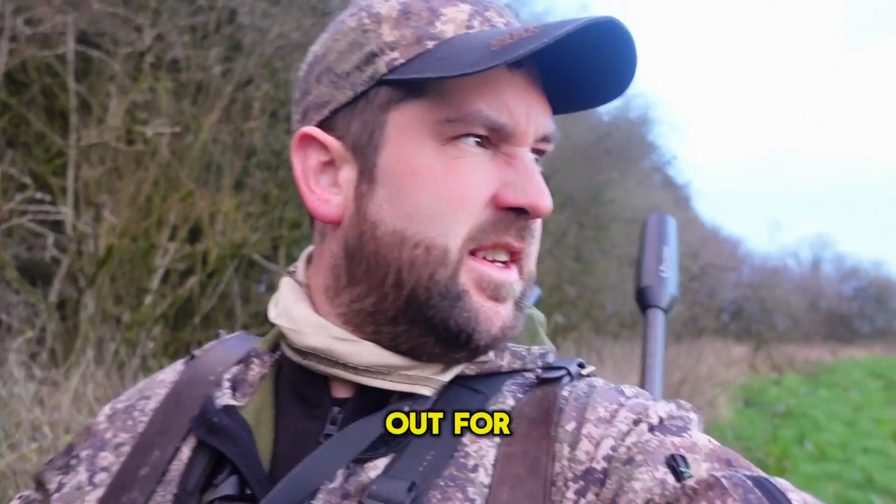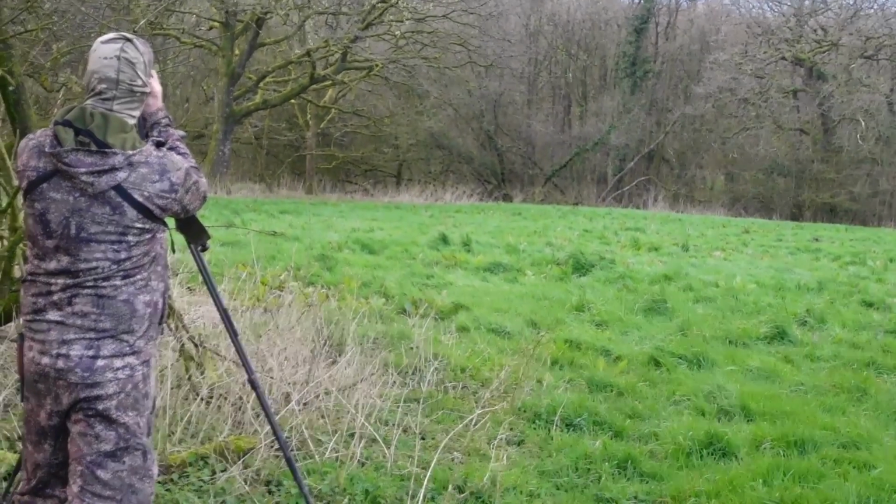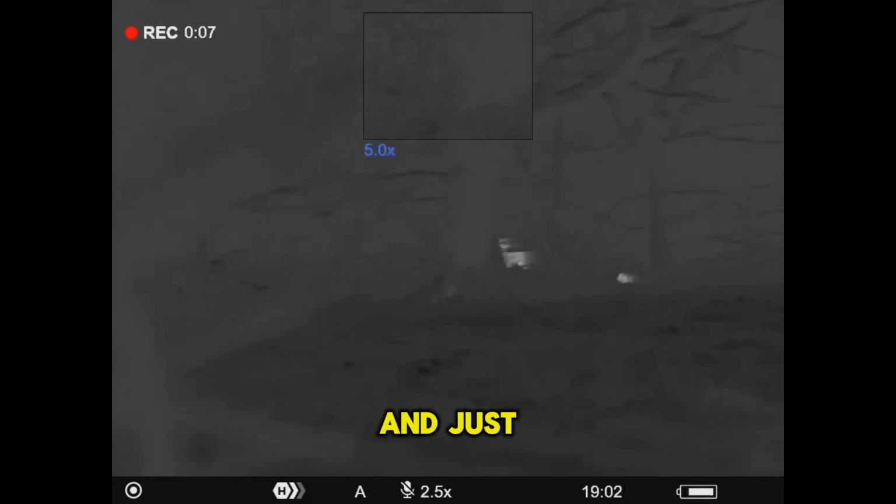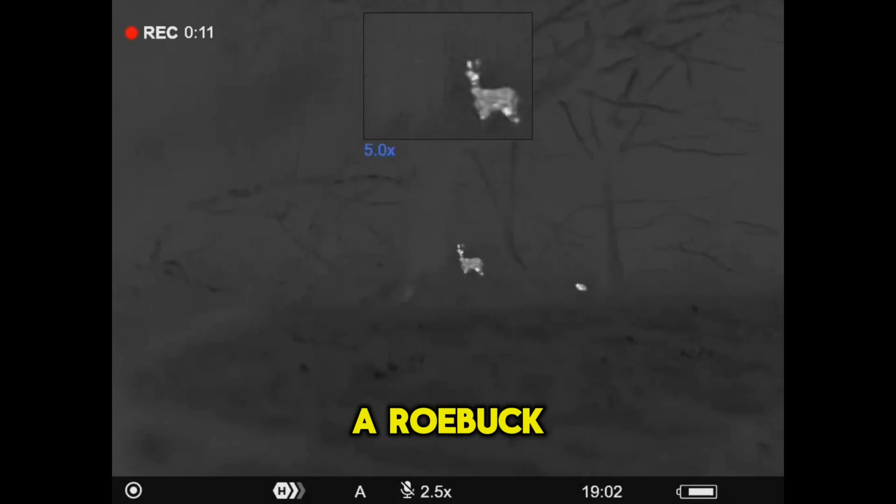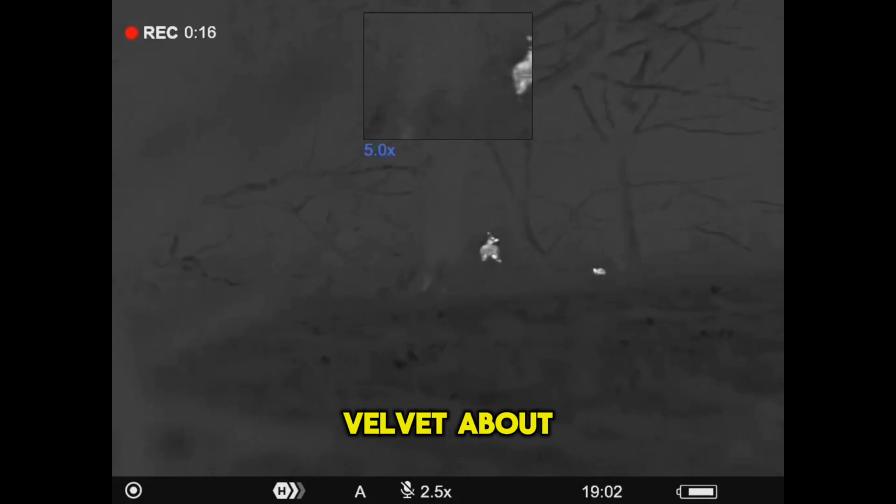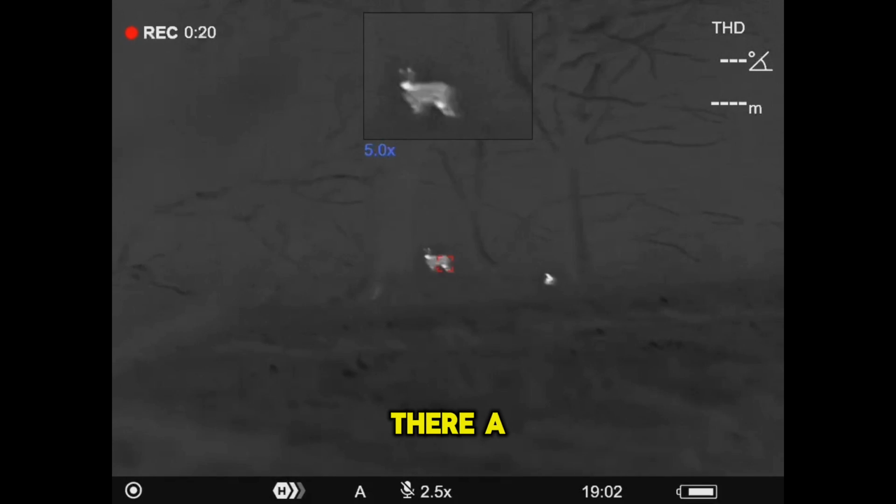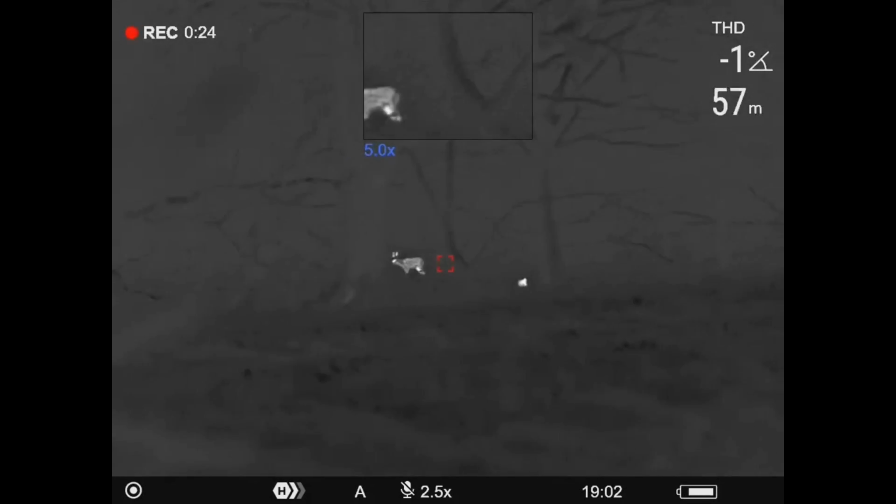Out for 10 minutes or so. Got a roe doe on the ground there, so that's a good start to the morning. And just heading on a little bit further down here, we watched and observed a youngish roebuck still in velvet, about 60 odd metres, just doing its thing. Right next to it there, a rabbit on the right hand side through the Pulsar Telos. Nice to see.